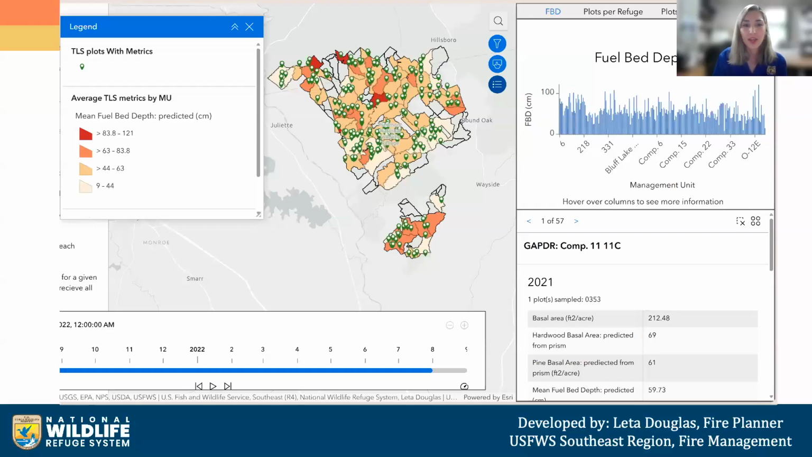Now, within our program, we aren't using this for research grade plots, although there are many groups that are doing so, such as the Forest Service Southern Research Fire Lab. We are using it as a long-term monitoring tool to assess change over time on our refuge lands.